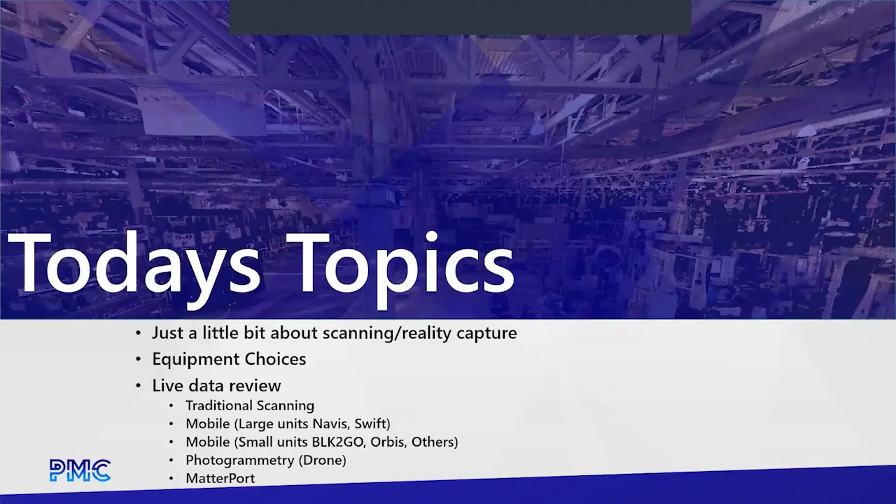So here's the order for today's seminar. We're going to start with a little bit about scanning and reality capture, just to set a baseline of what this stuff is, how it works, how it's measured, that kind of thing. Then we'll jump into some specifics about the different types of equipment that are out there.